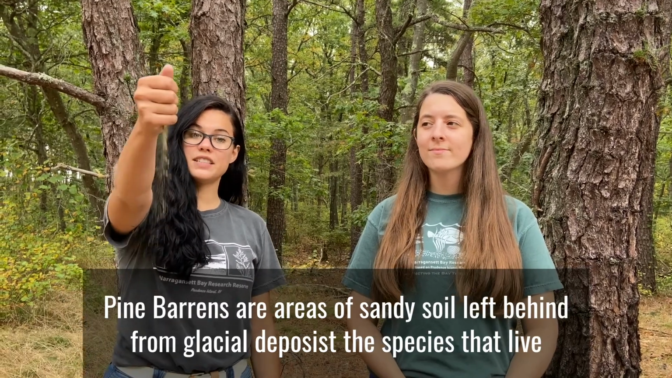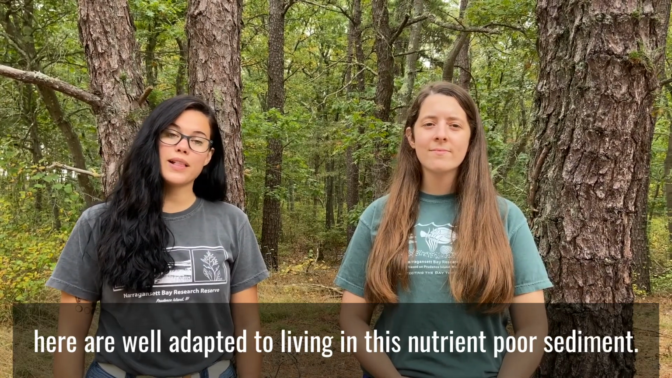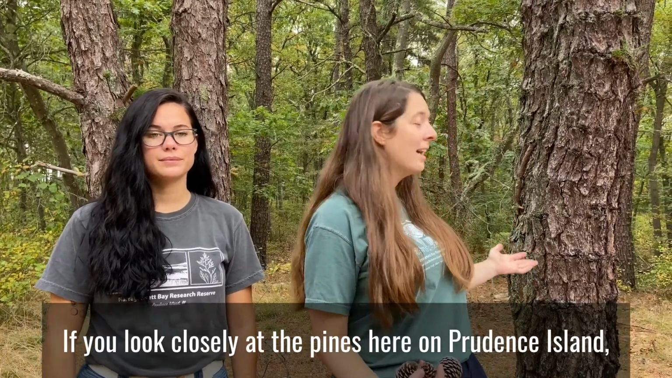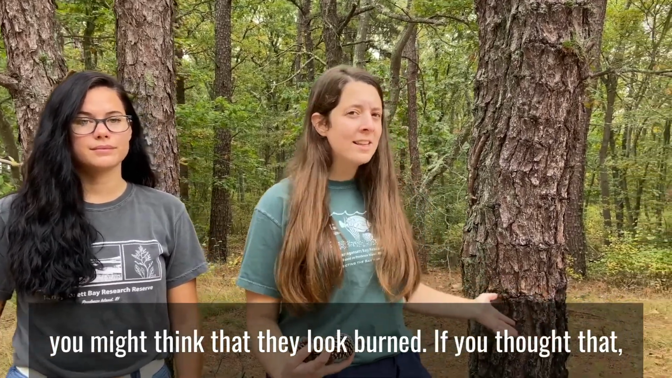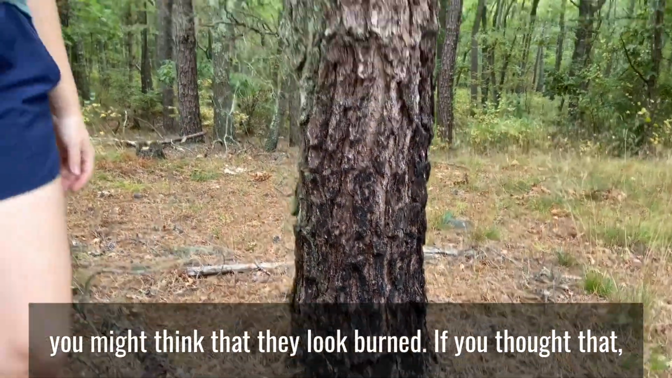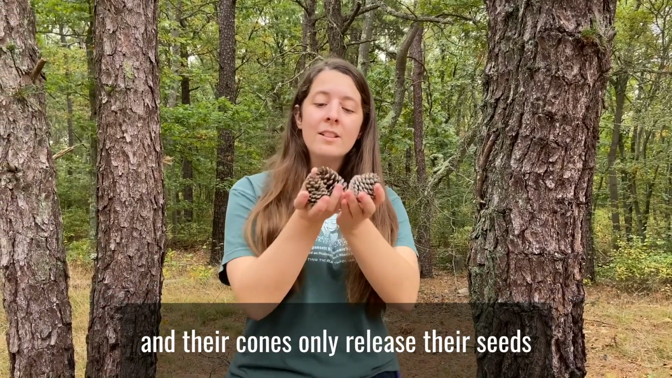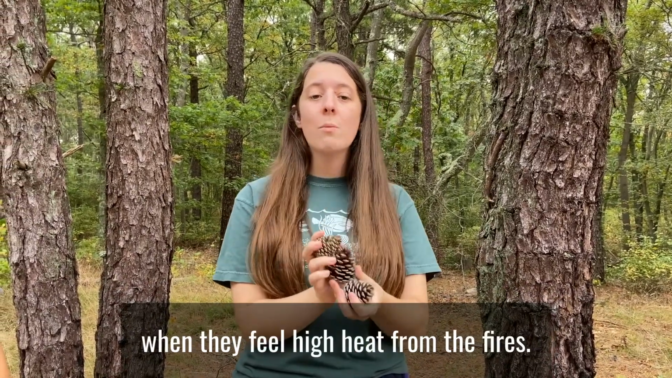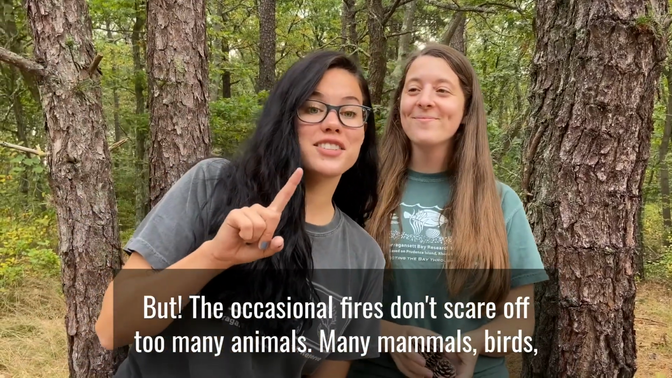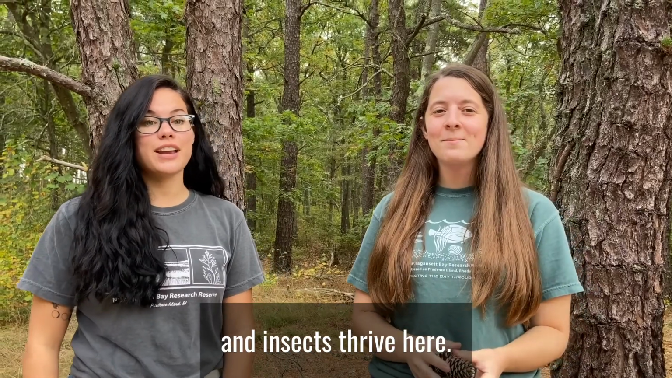Barrens are areas of sandy soils left behind from glacial deposits. The species that live here are well adapted to living in this nutrient-poor sediment. If you look closely at the pines here on Prudence Island, you might think that they look burned. If you thought that, you'd be right. The pines here need fire to thrive, and their cones only release their seeds when they feel high heat from the fires. But the occasional fires don't scare off too many animals. Many mammals, birds, and insects thrive here.